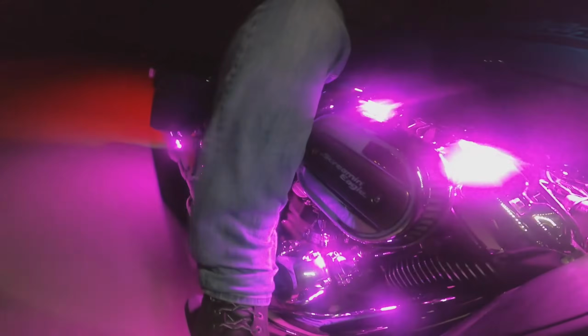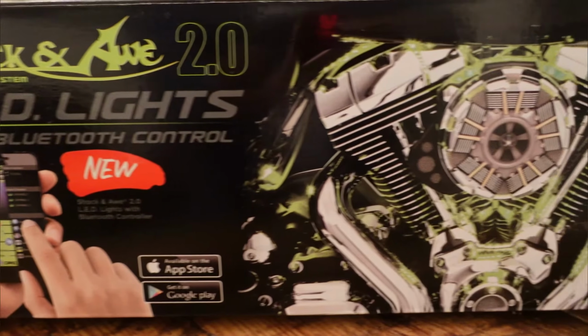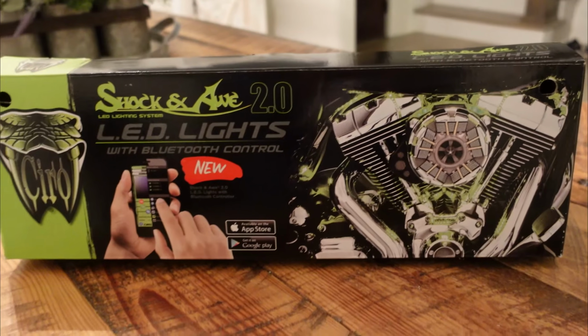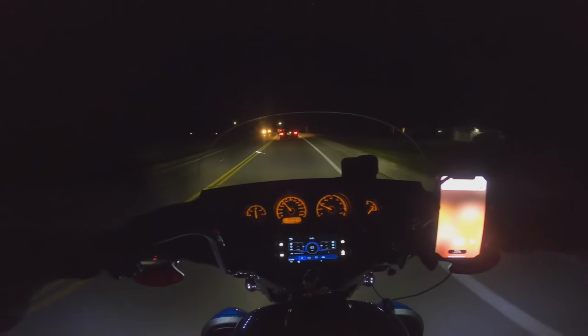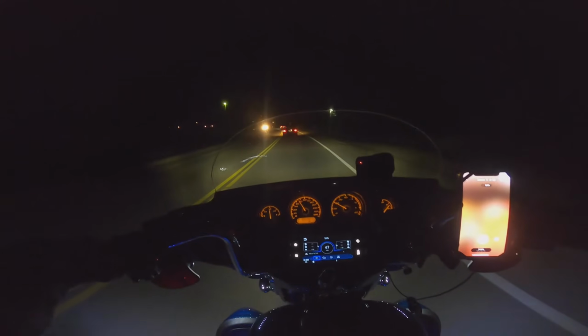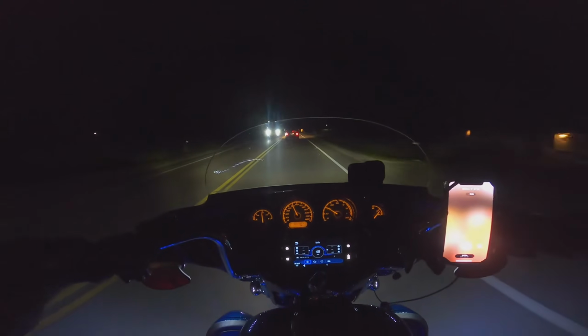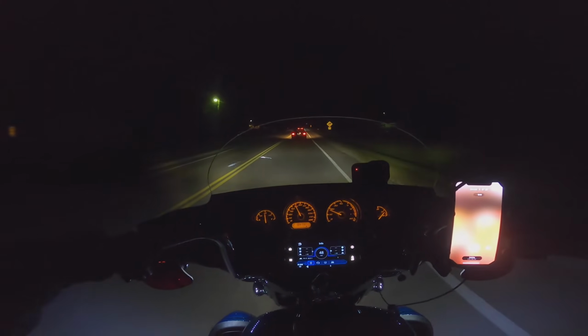So the type of lights I have on this bike are the Shock and Awe 2.0 kit from Ciro3d. And they are awesome. There were a couple of things that I had to learn a little bit to get these on the bike, and I definitely took my time. It probably took me 2 or 3 nights of working, 2 or 3 hours a piece or something like that. But technically it wasn't difficult. I just had to learn some new things. And man, the Ciro3d app that goes with it helps these lights.